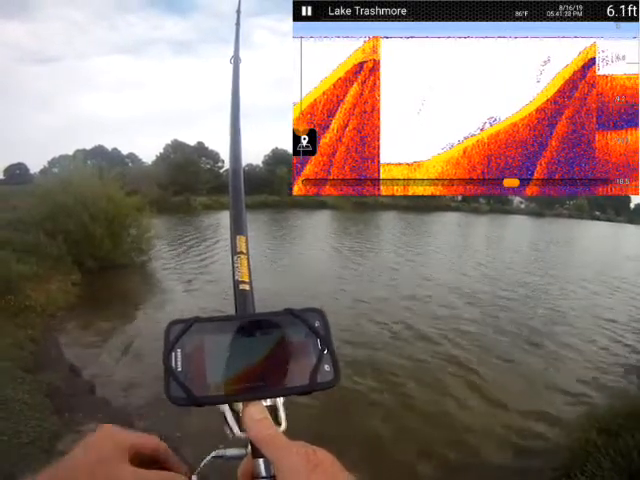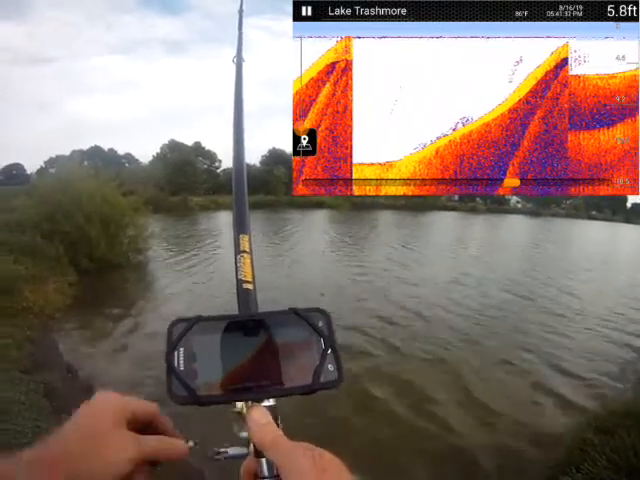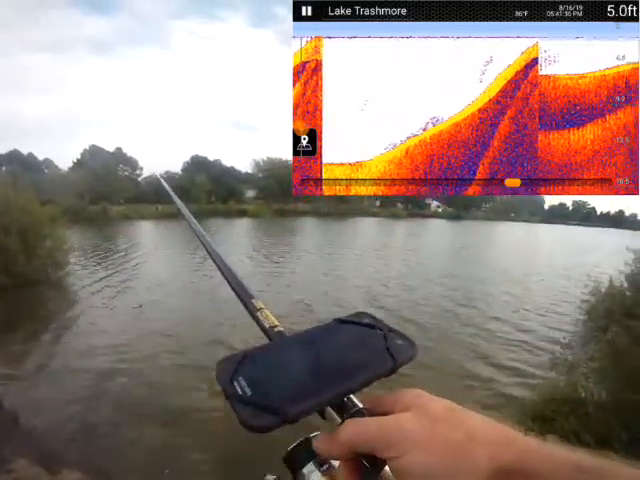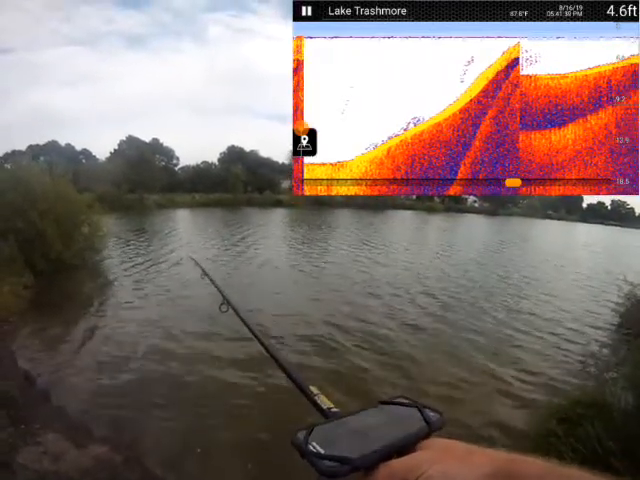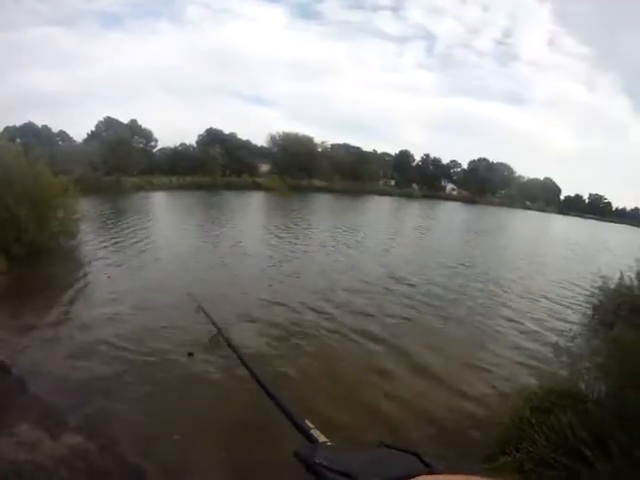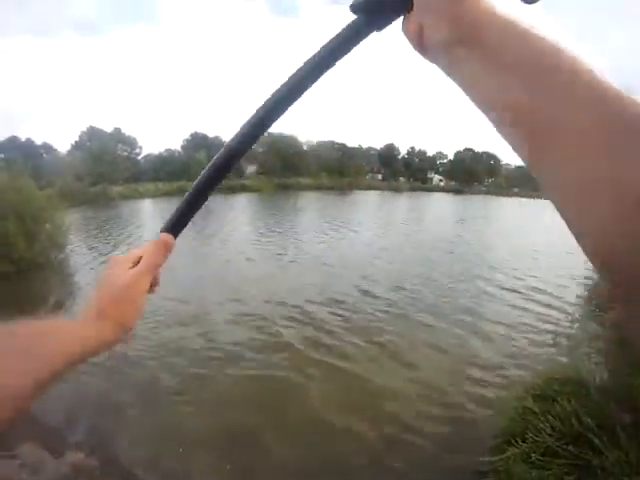Pretty little spot if there's anything to catch here. Okay, not seeing any signs of anything yet. That tree.